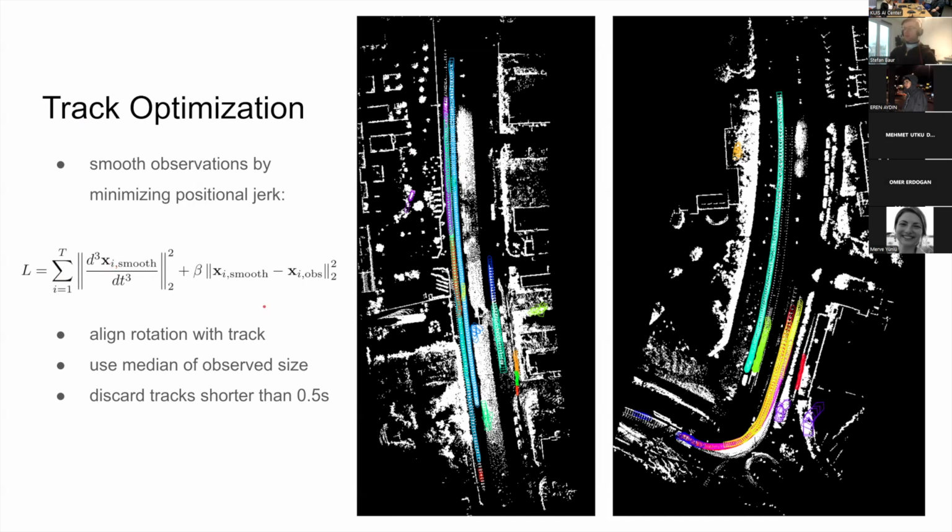We also use some regularization term, and this makes the tracks a lot smoother. We also adapt the rotation of the box to match the track. These are very simple assumptions, and we can then improve the individual predictions.